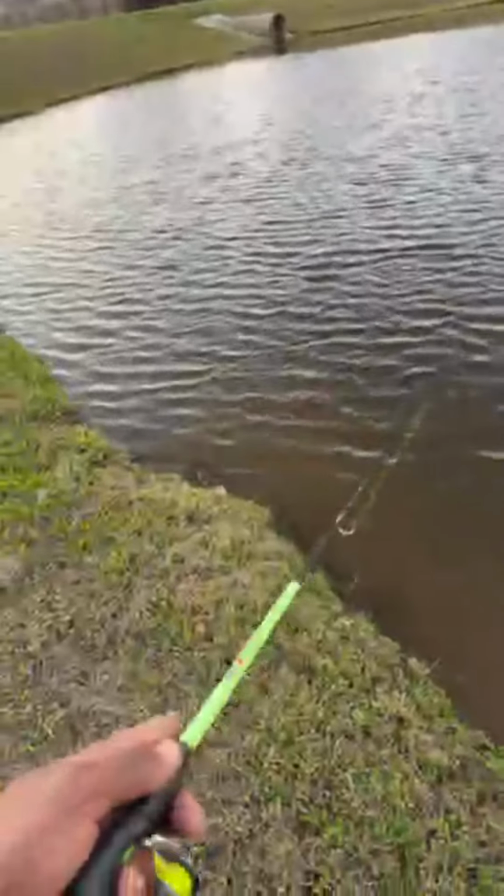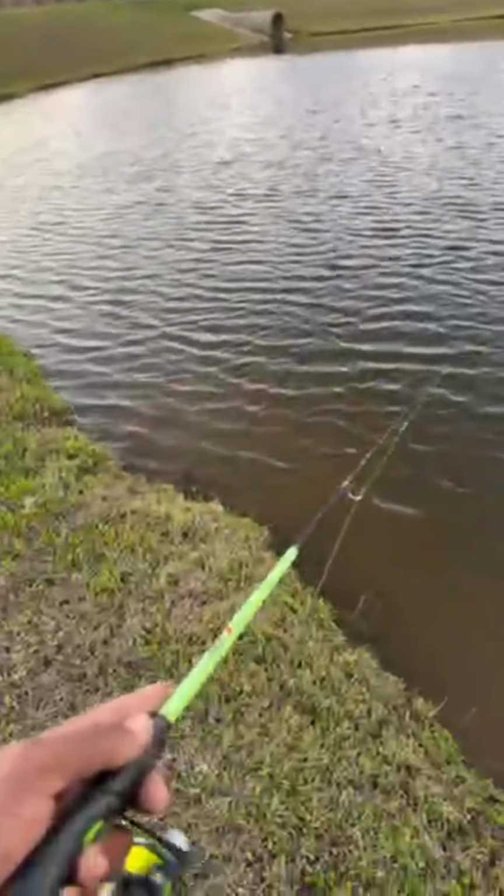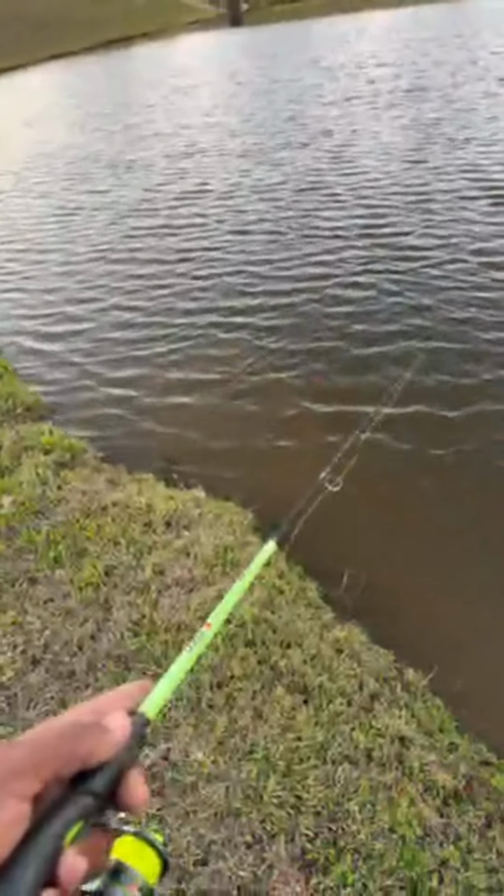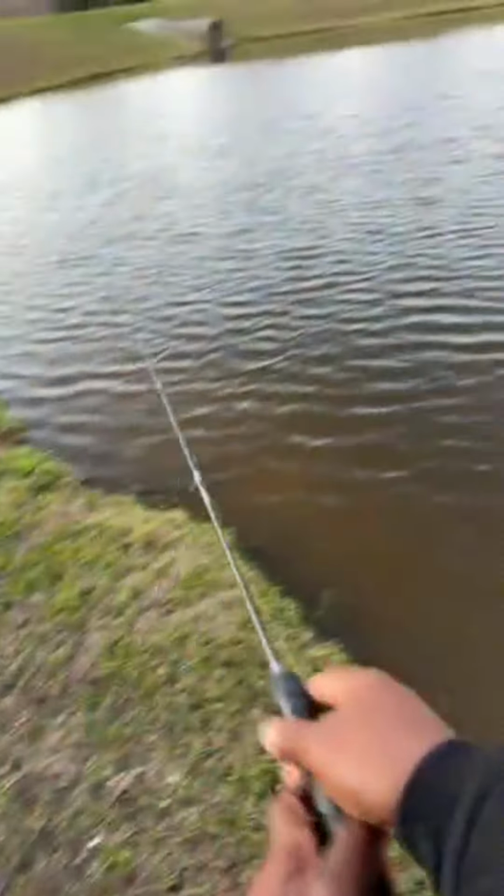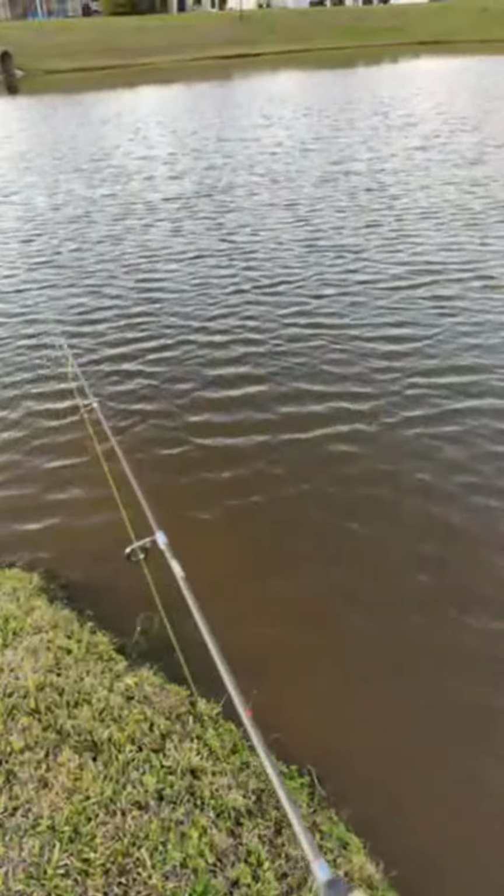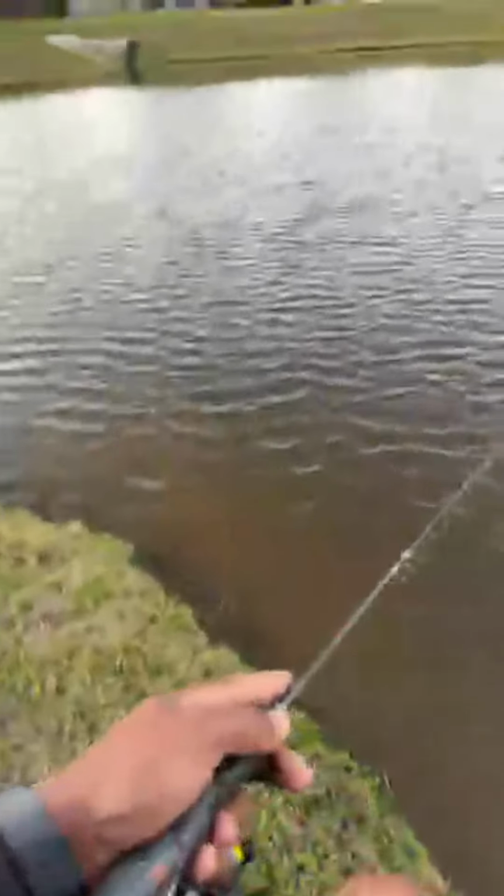You messed up, Cedric. You messed up, bro. What am I gonna do with you? All right, gonna let this guy sit. Let's throw this little bass bait. It's technically a crappie bait, but they have crappie in here too, so we'll see. Got 6-pound test on both of my lines.